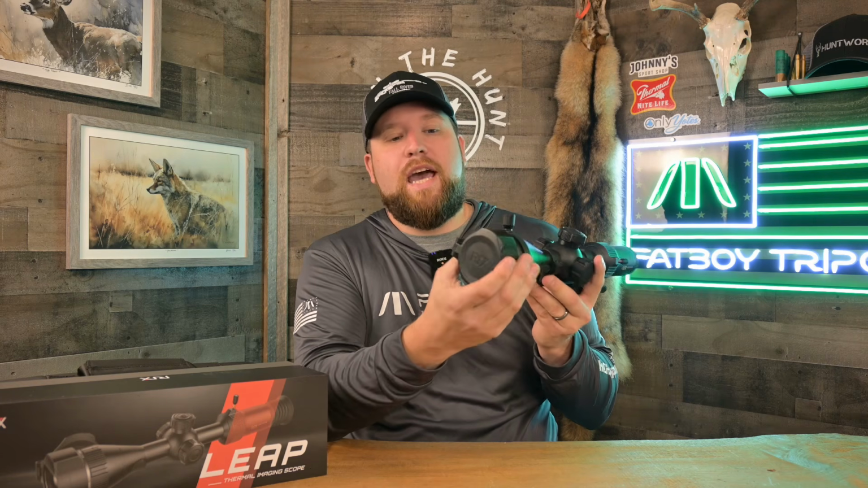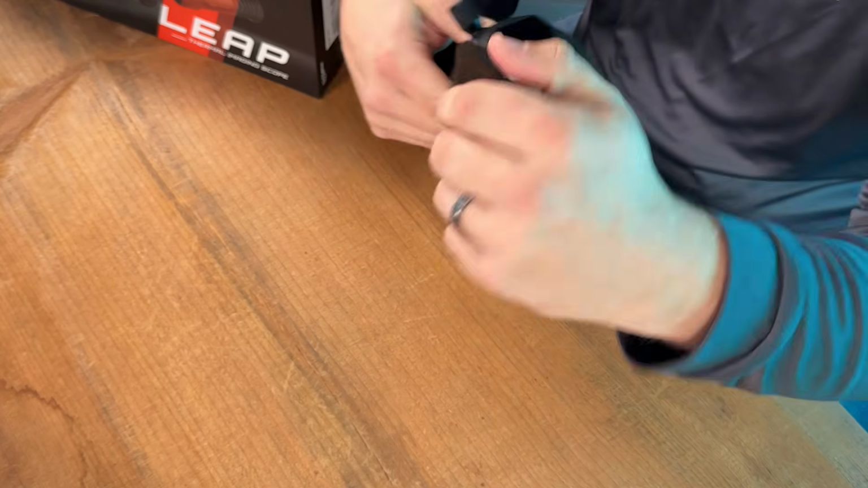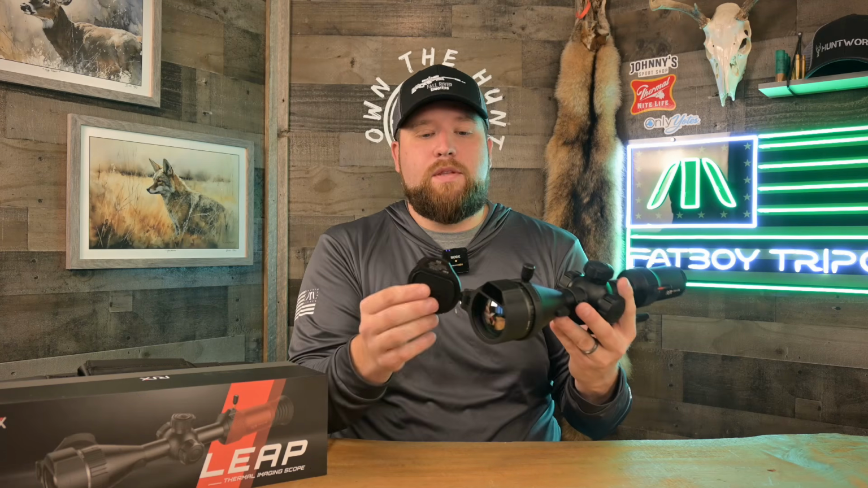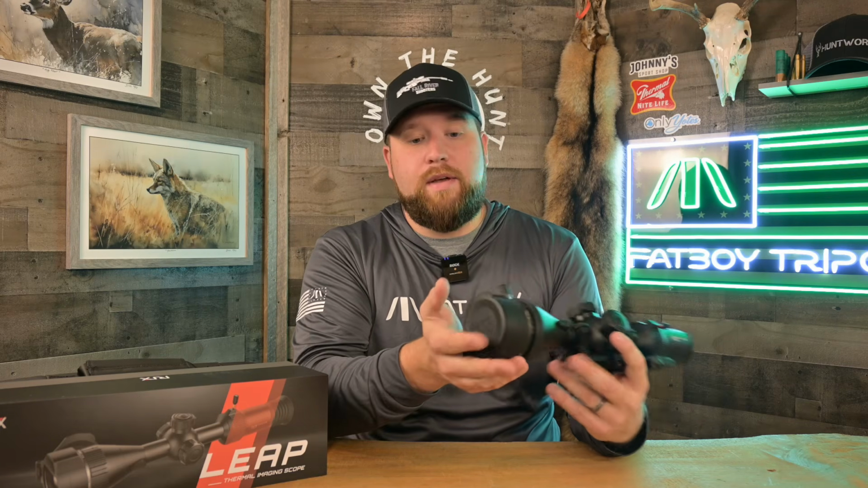And the biggest complaint I have with it is that this lens cap, although it's a really nice lens cap, you can't turn it. It's literally just fixed. You have to open it to the right. I'm a lefty, so I focus the scope like this, and I like to pull my caps all the way back, or what I really like to do is turn them to the bottom and put the flap down against the rail of my rifle, and I simply can't do that with this scope. They gave you zero flexibility with the lens cap, and I hate that design. I think it was an overlook, and that's a big complaint I have.